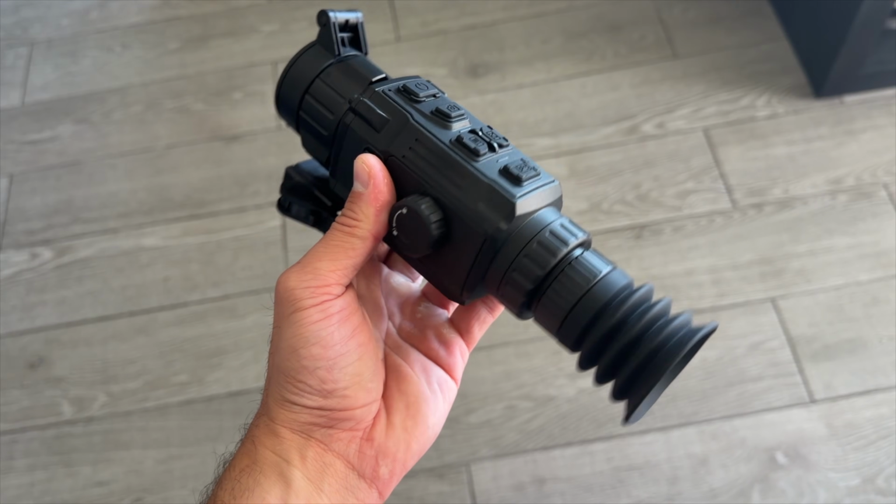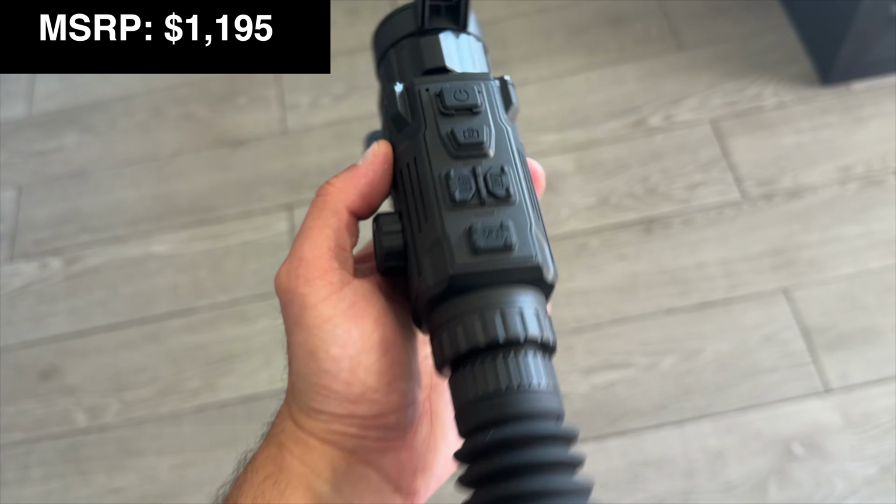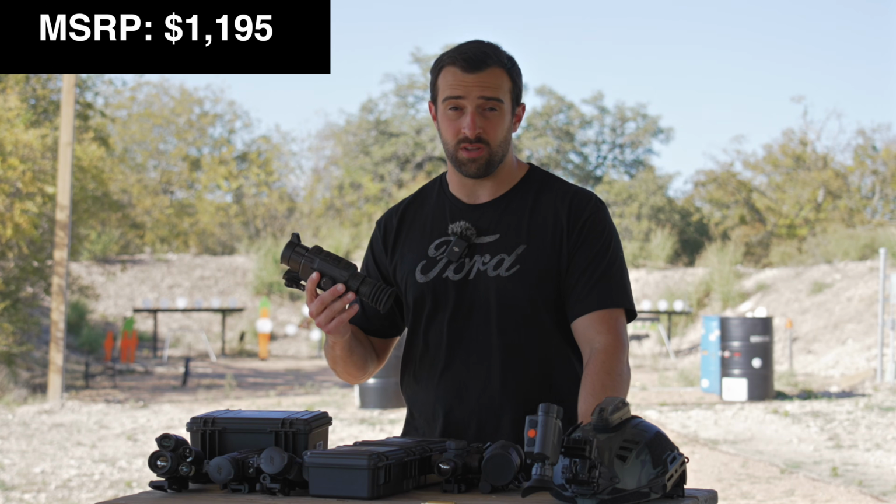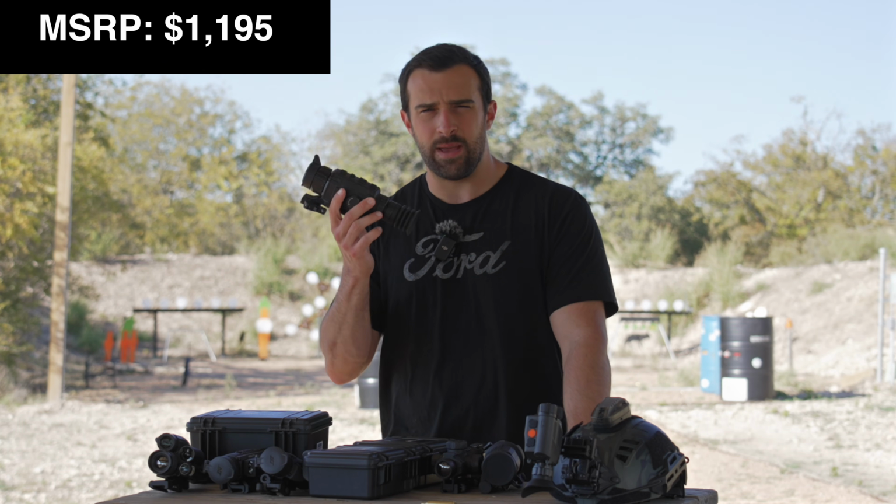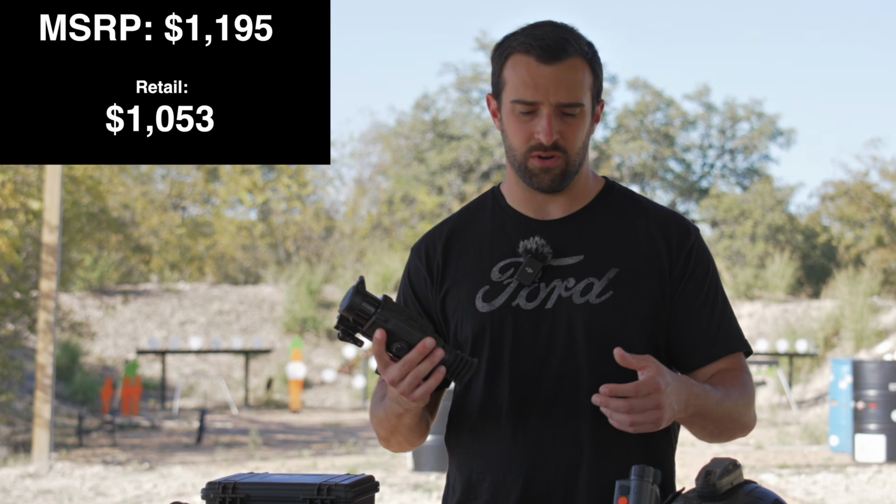It weighs 1.08 pounds, and the price on it, MSRP, is $1,195. And again, that just shows how economic thermal can become. And that is the MSRP. I think retail, just street price, just looking around, they're just over $1,000. I think $1,052 or so on most general websites.